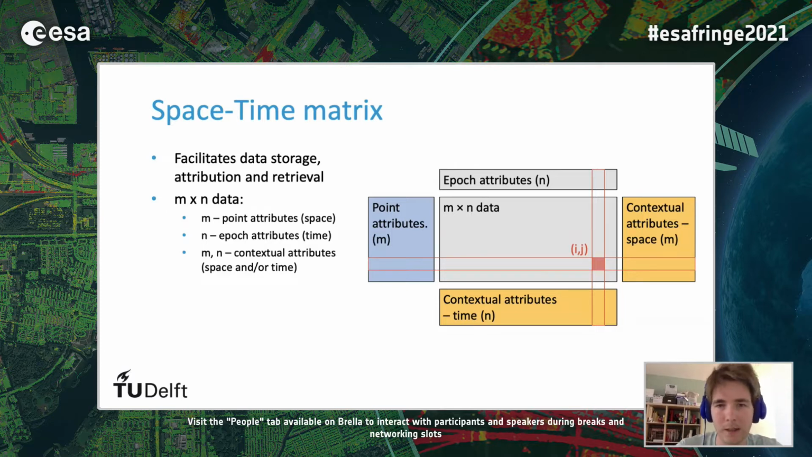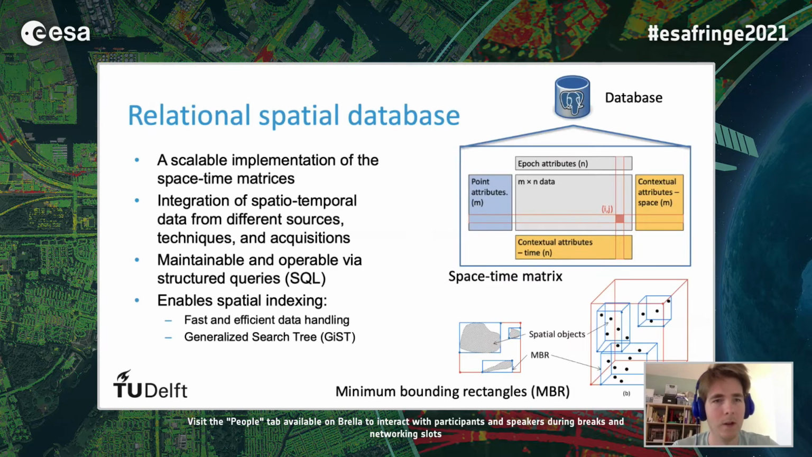By doing it in a spatial database implementation, we get fast queries and fast retrieval of information, and also fast attribution of these contextual classes. As I mentioned, we have a relational spatial database set up. In this instance, we use a PostgreSQL database, which gives a scalable implementation of the space-time matrices, and which combines data from different sources, which are maintainable and operable via structured queries, using SQL, for example.